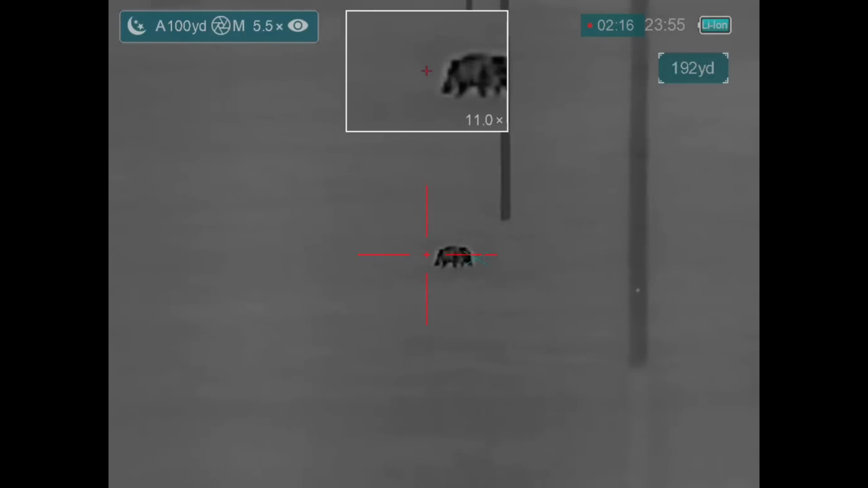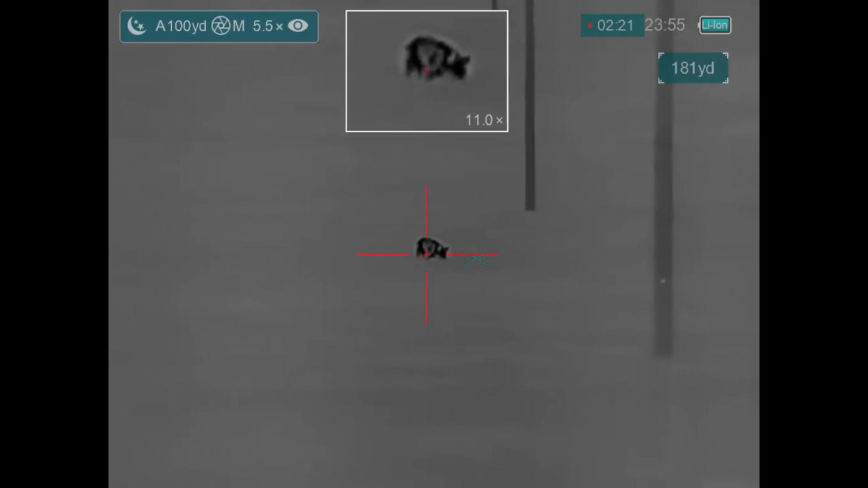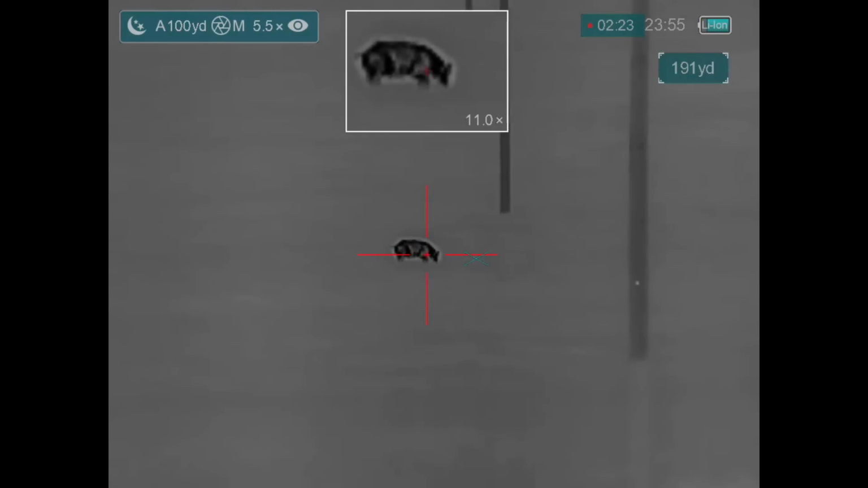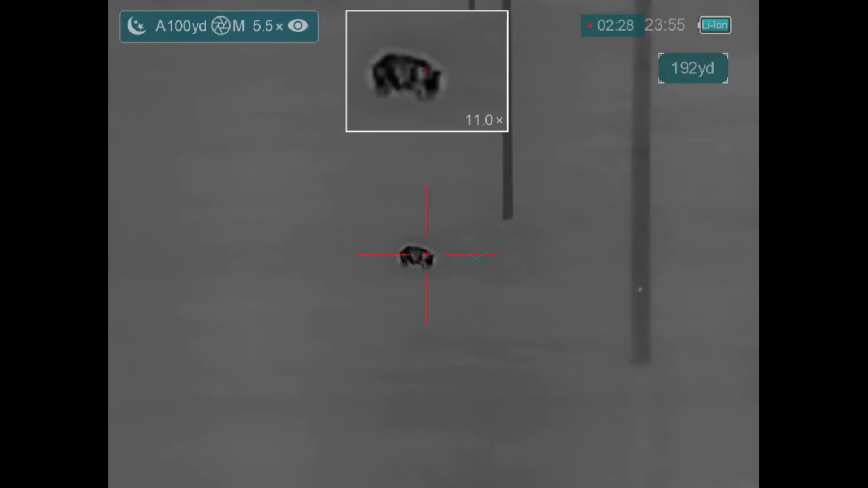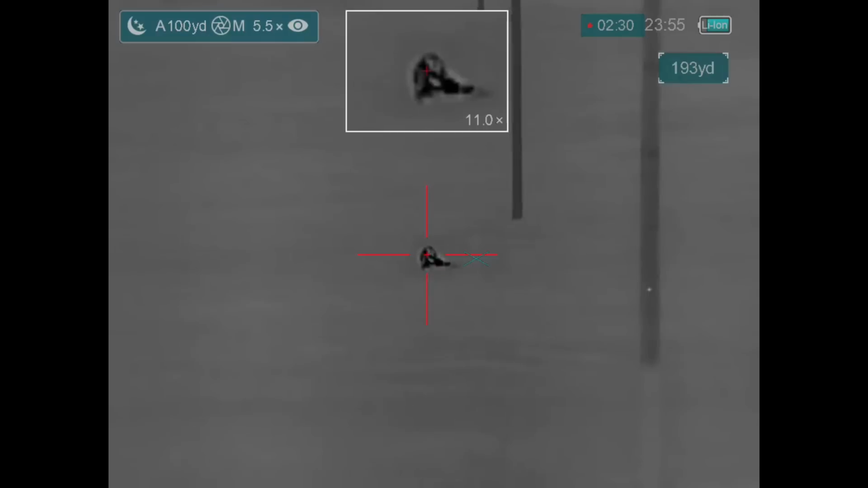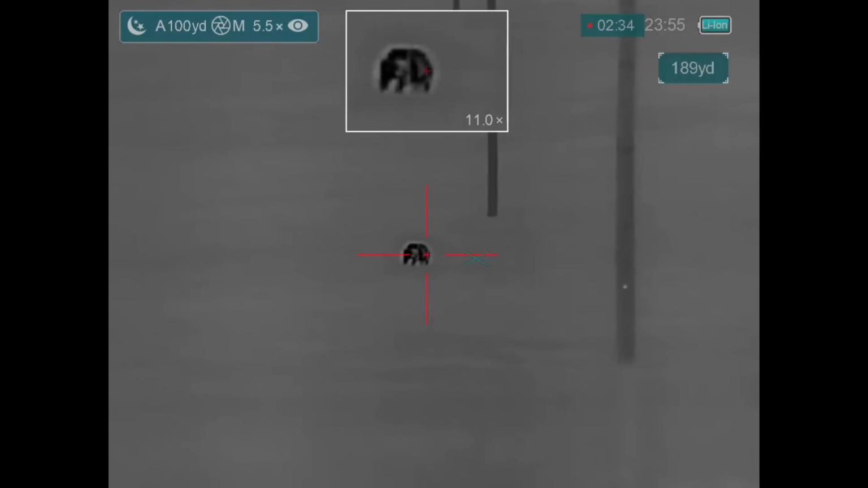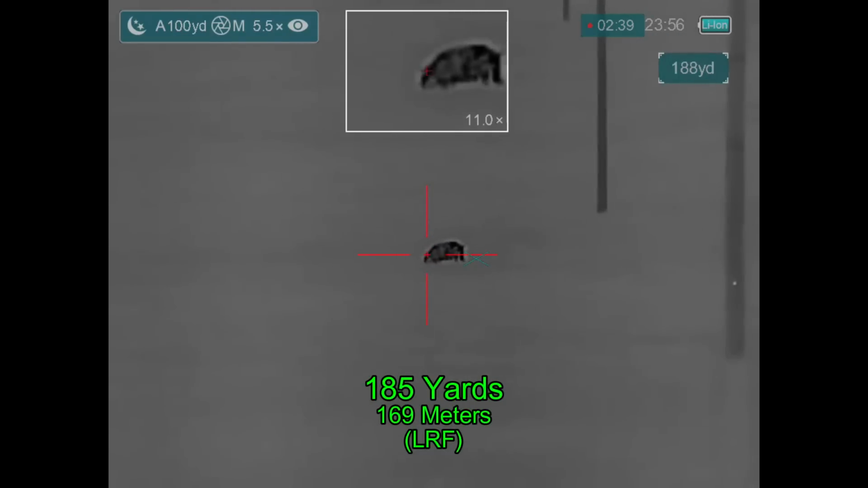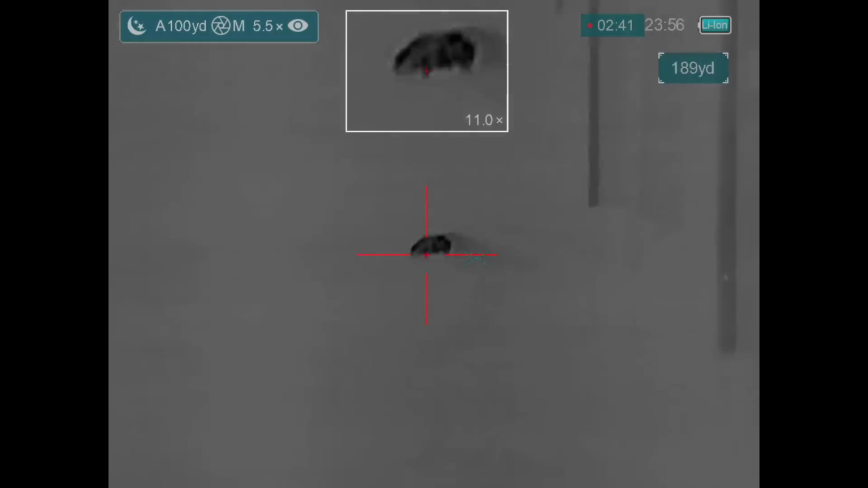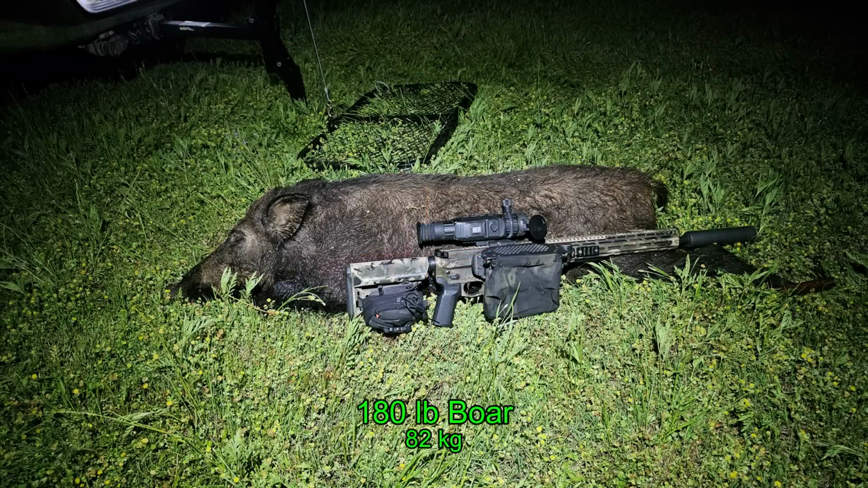At this point, he's out there at about 200 yards, and I'm not in a hurry to shoot him simply because he's moving around so much. I would like him to be a little bit more steady for a shot at this distance. That might have been a good opportunity right there, and I didn't take it. However, I must admit my patience is getting a little thin. He slows down, and boom, hog down. This boar came in at 180 pounds, and he did it for that night.